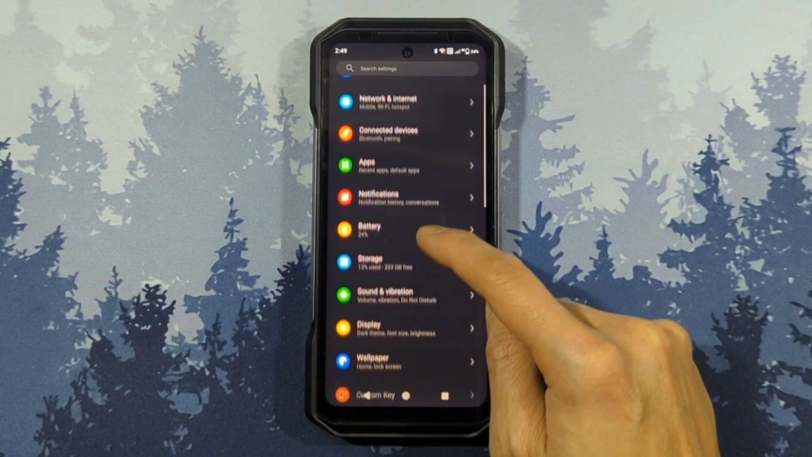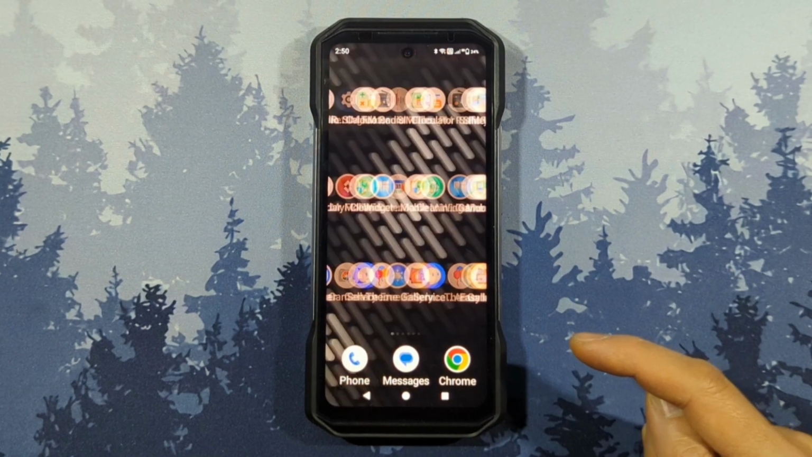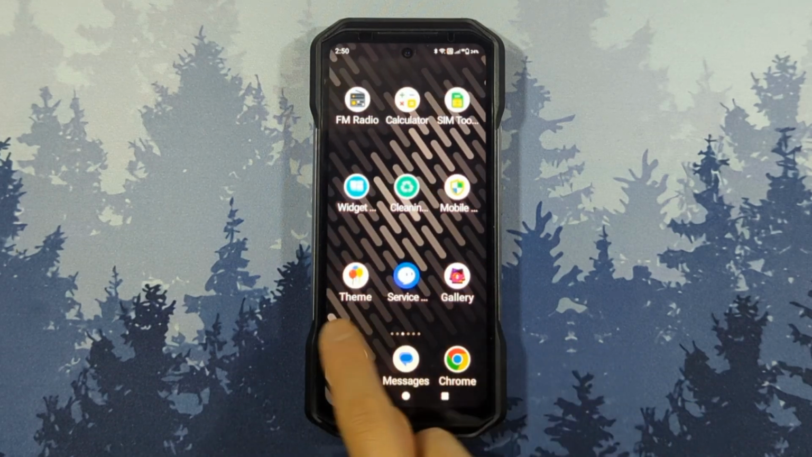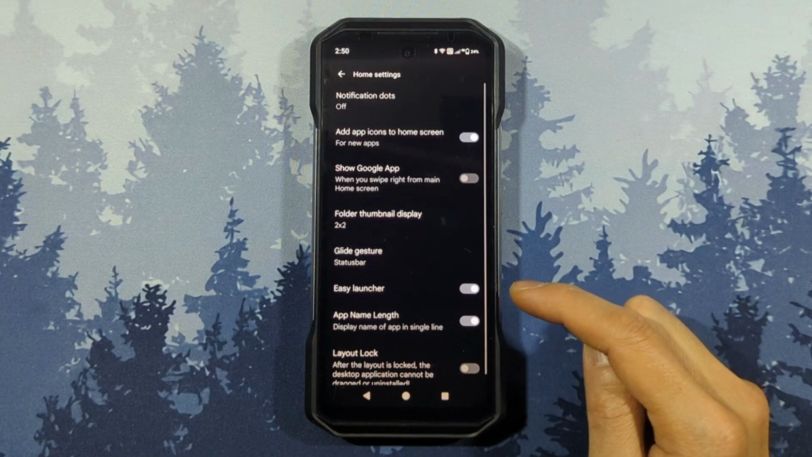Under display, there is a home settings where you have an option to activate the easy launcher. This gives the launcher large icons and no app drawer, so every app is just out there. To exit, you must go back to the settings, display, then home settings and toggle this off.